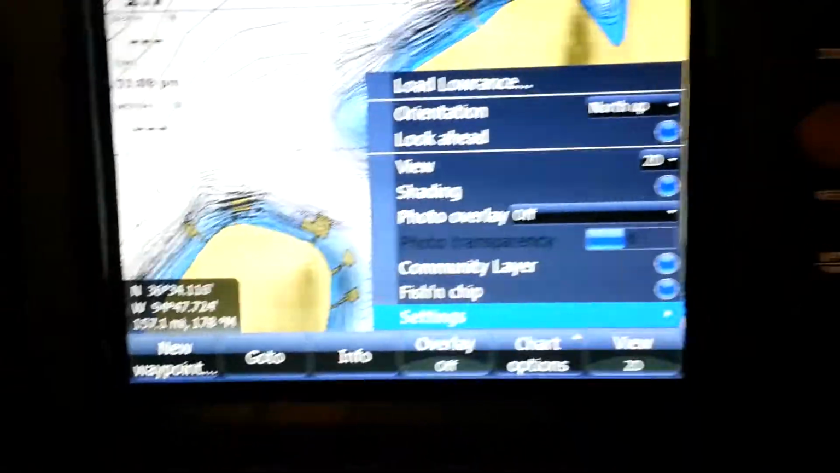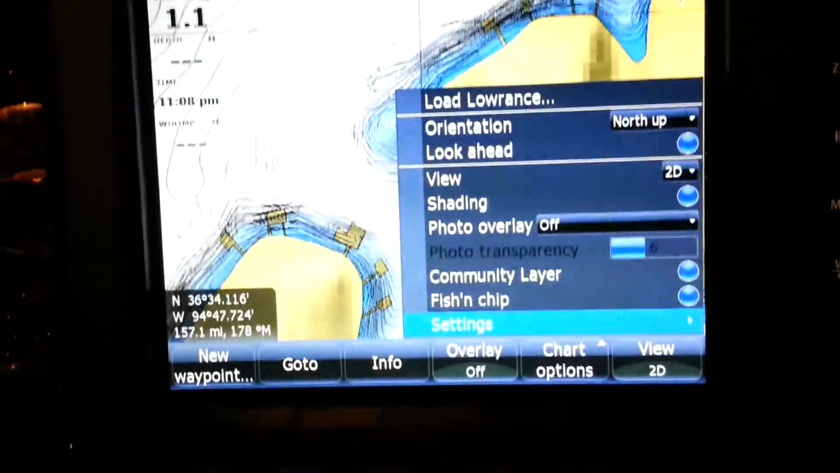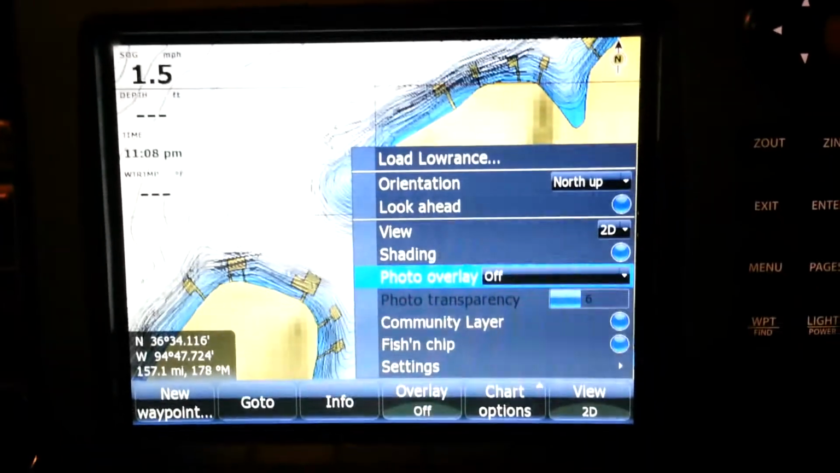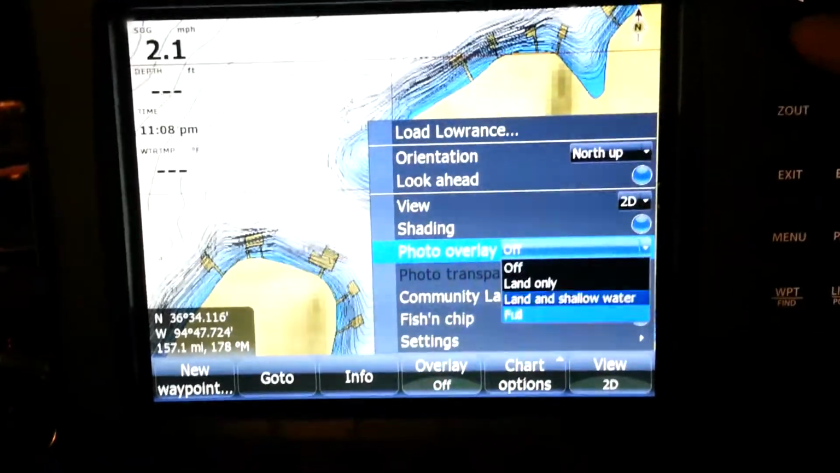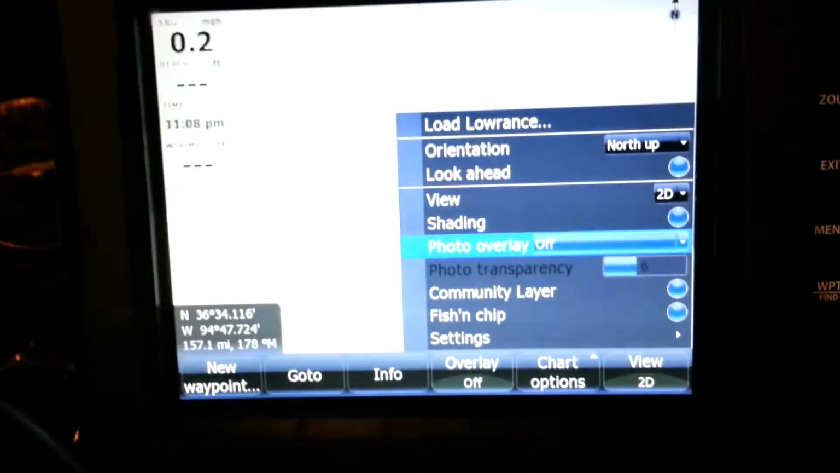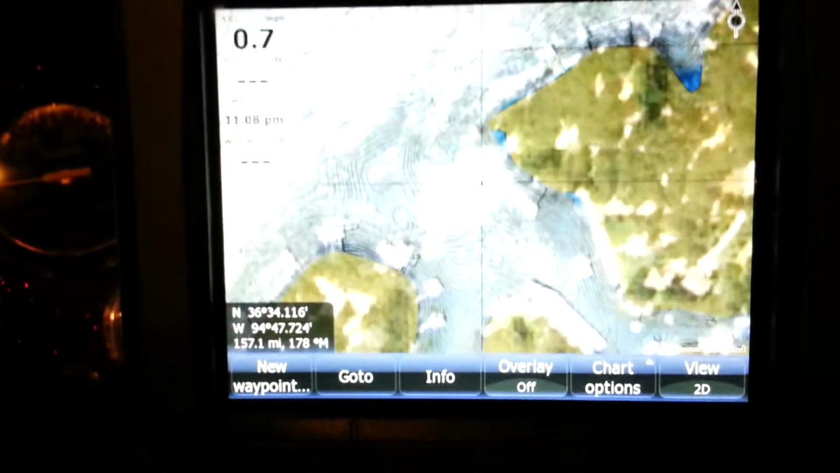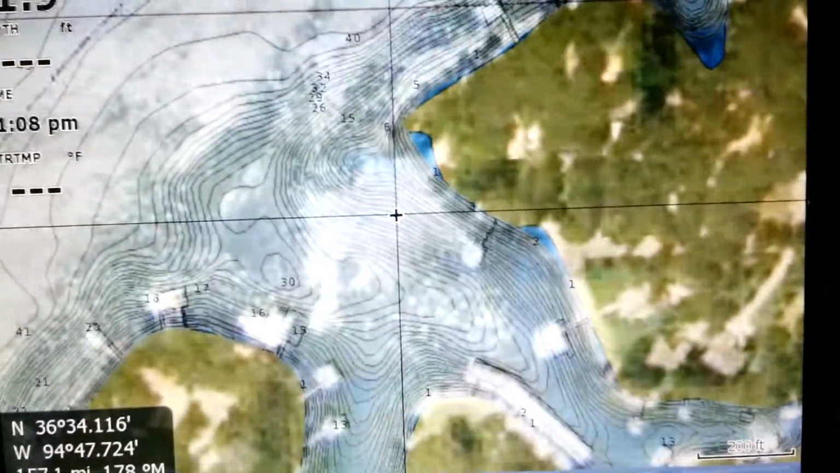And then if you want to use your shading, your photo overlay, you kind of have to tailor that because it takes away your blue shading when you put the surface overlay on there.